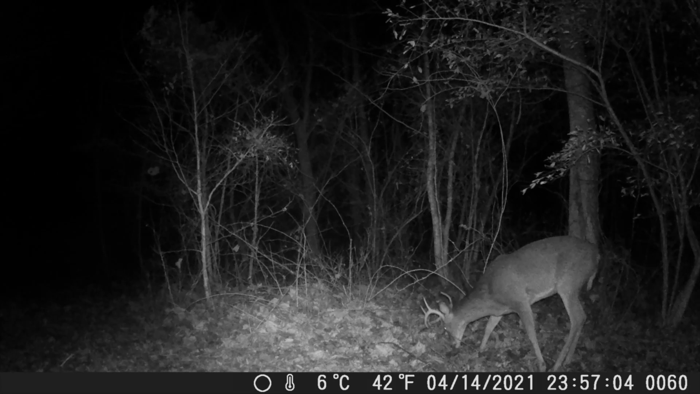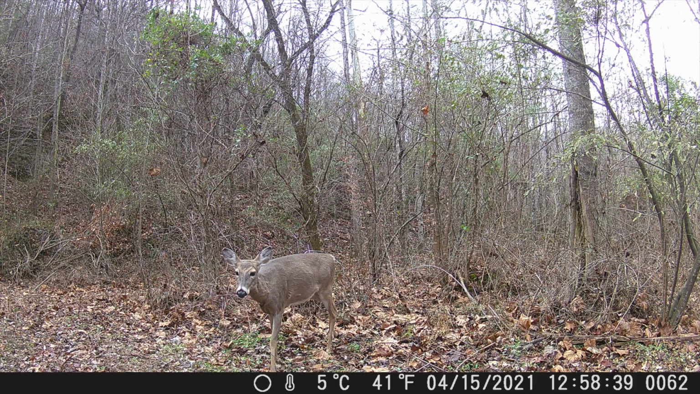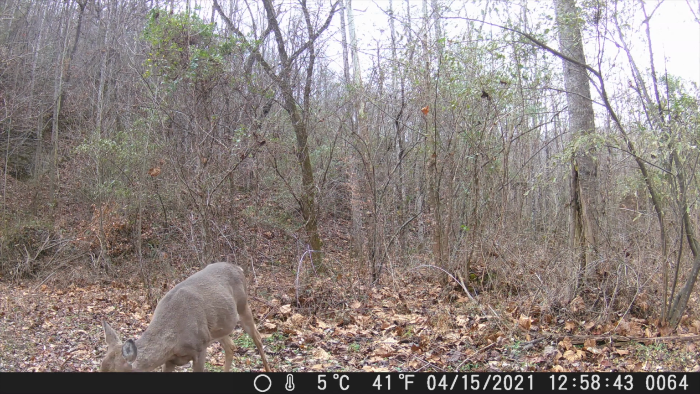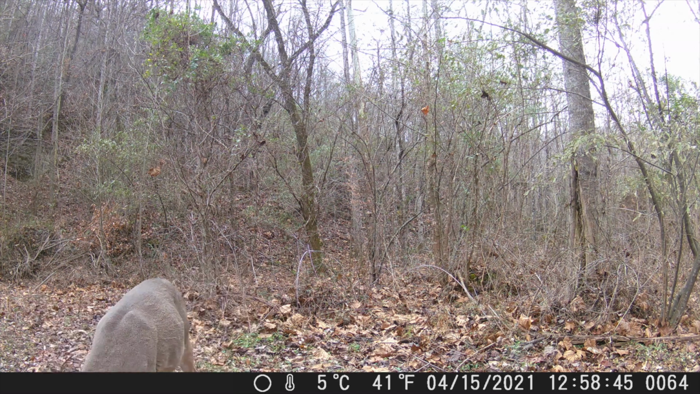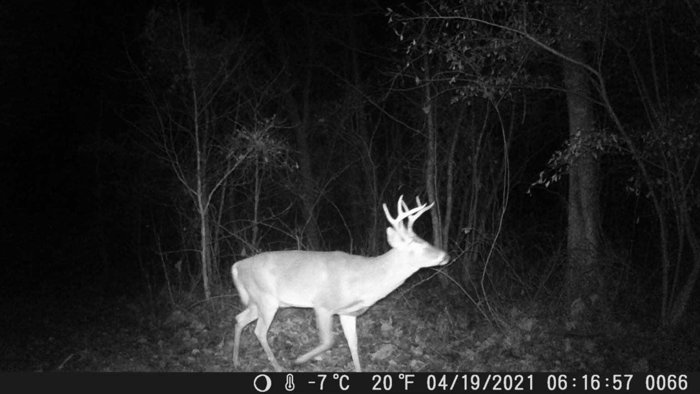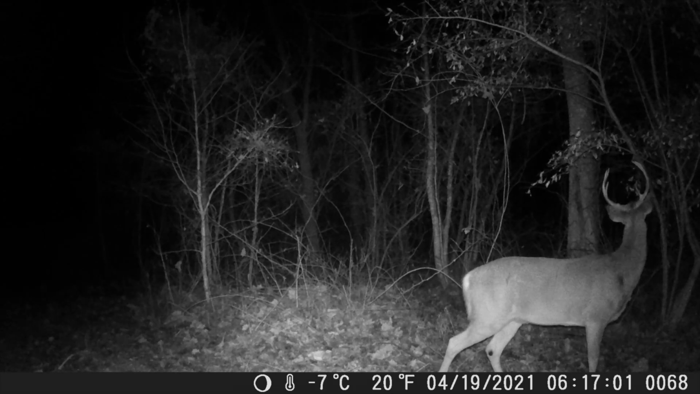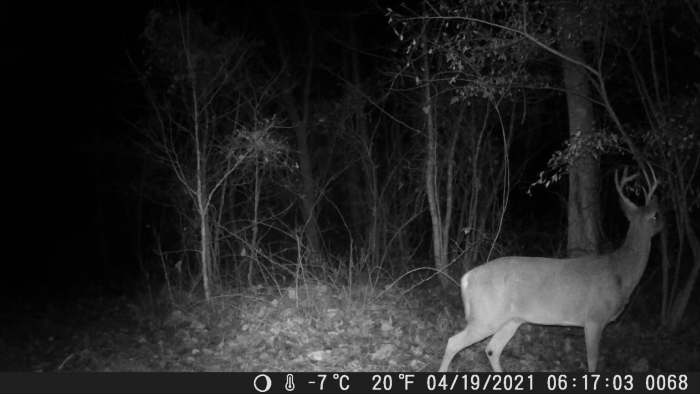Here you can see some snow was falling while the buck was eating there, scavenging. We're still seeing lots of deer. The deer are even to the point where they're eating leaves. I think that's not their highest priority, but when you get kind of desperate, you'll go for anything, I guess, as long as it's food.